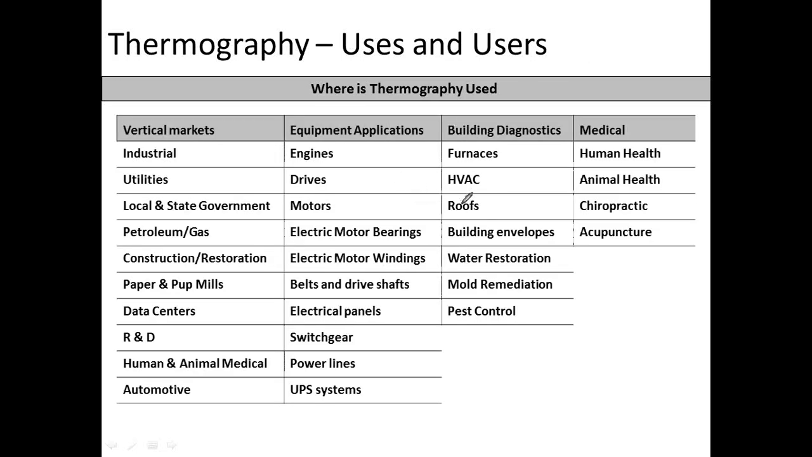So where is thermography used? Many applications. Of course, today we're mostly focusing on building diagnostics, the building envelope, whether it's water restoration, remediation, could be roofs, but in the electrical, we're looking at motors and bearings, electrical panels, switch gear. It's almost endless. It's a phenomenal technology for helping facilitate diagnosing problems in a lot of different areas.